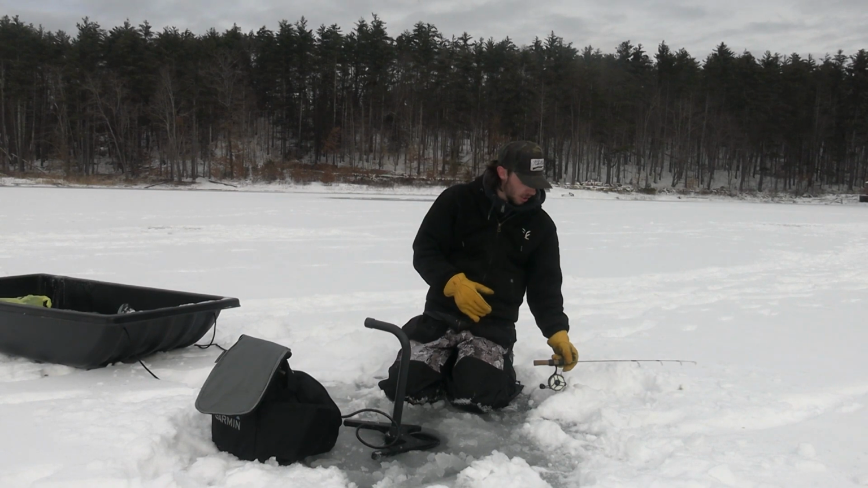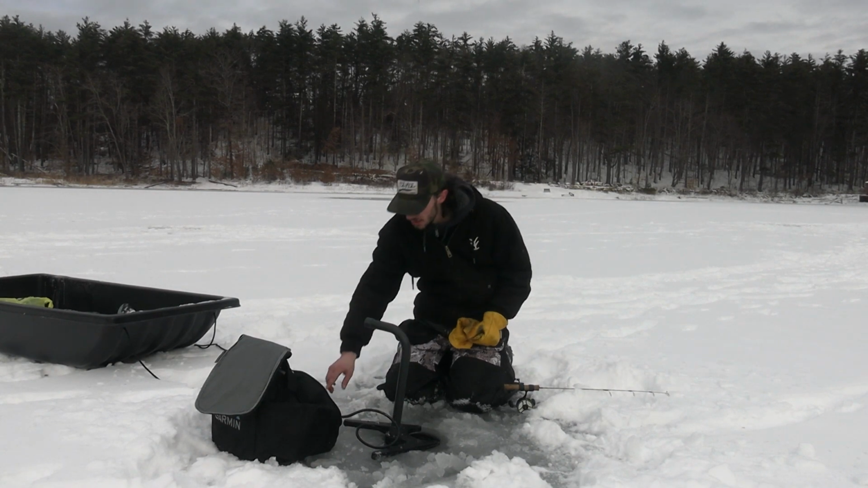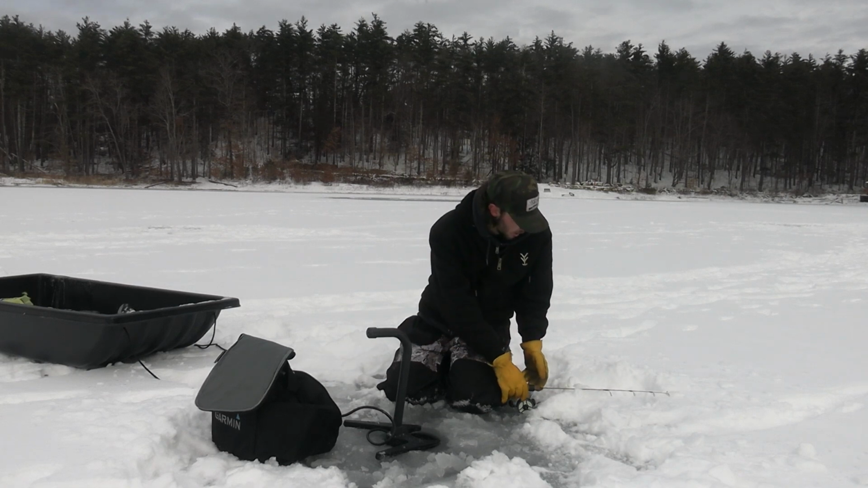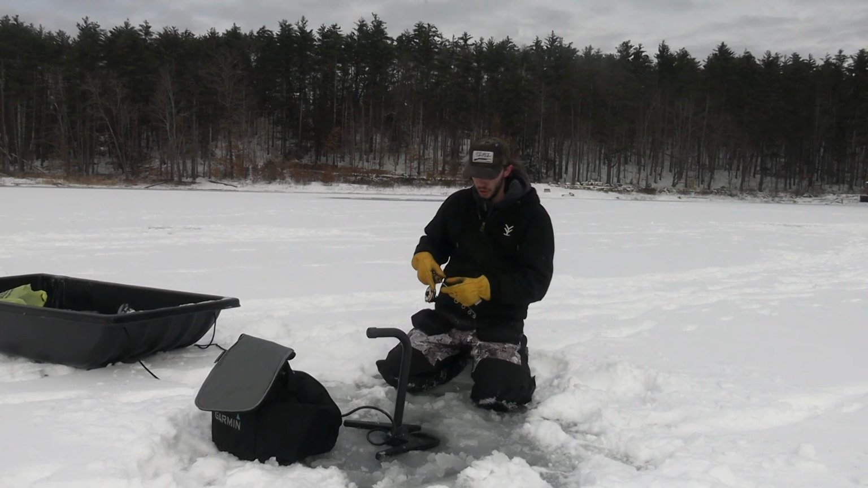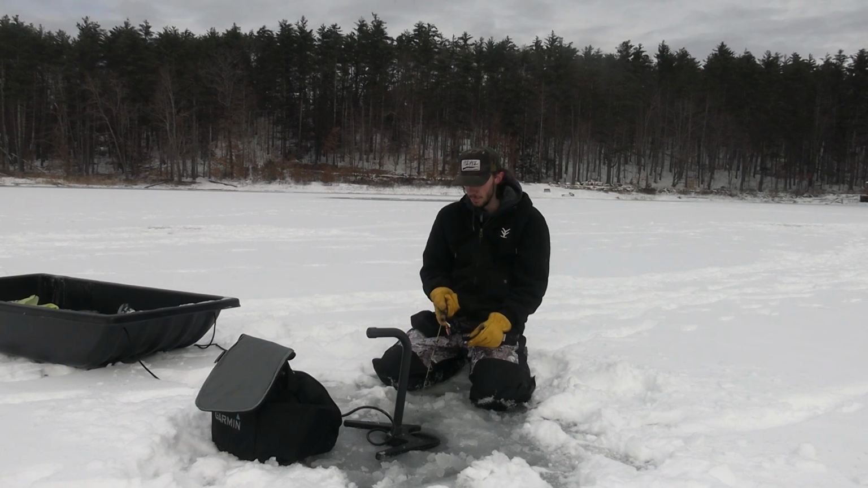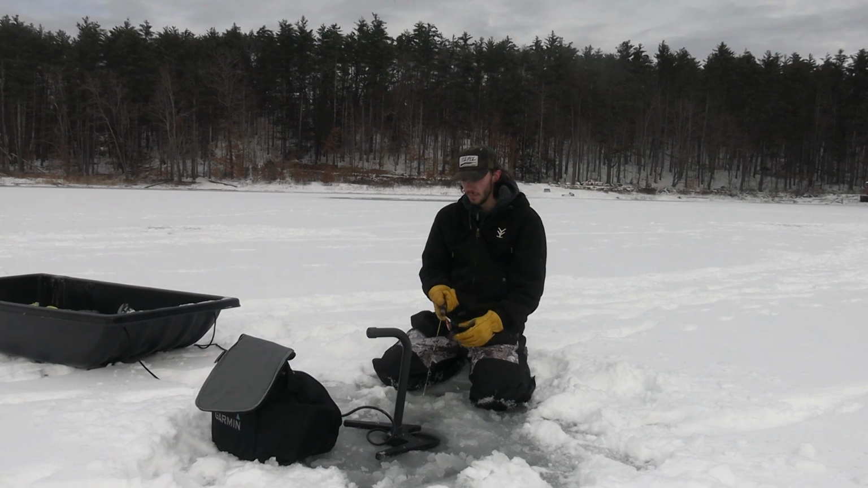All right, we got out of the shack. Gonna try to use the PANOPTIX to find some fish. I don't really see much, but we'll drop down and see if anything shows up. Oh, there is some fish. This bait might even be a little too big for him. It's about 10 degrees out right now. That's without the wind chill.